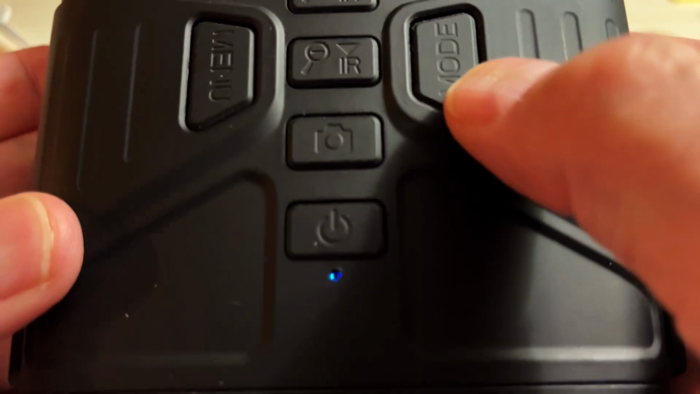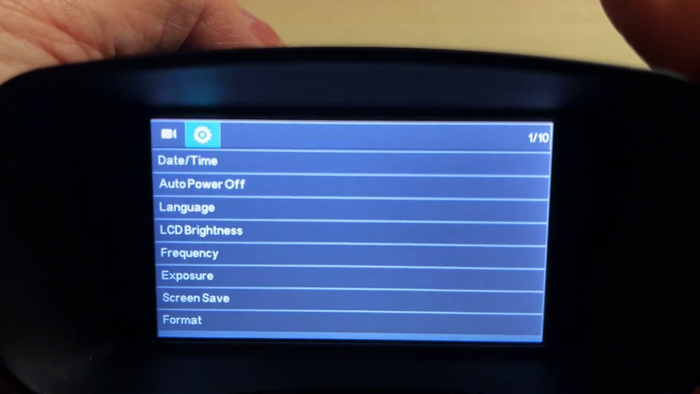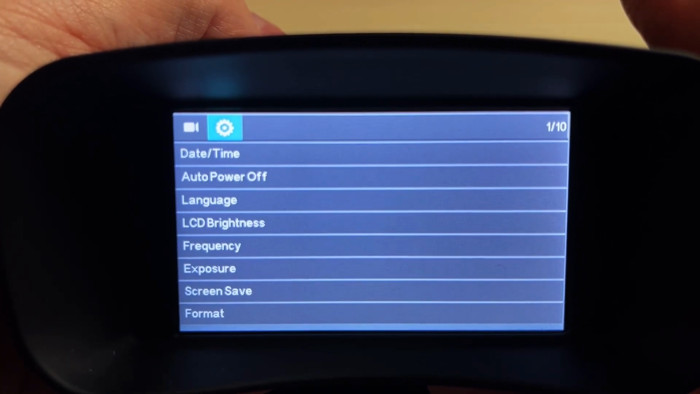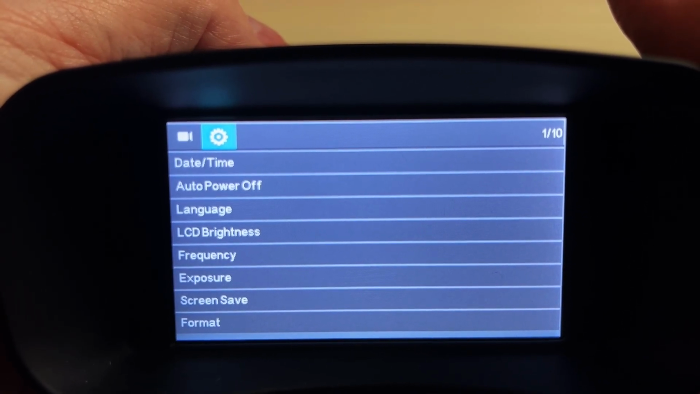Then if you want to toggle between, you just hit the menu button again to toggle over to that little gear to change the date, how long you want it to auto power off, language, LCD brightness, frequency, exposure, screen save, and so on.